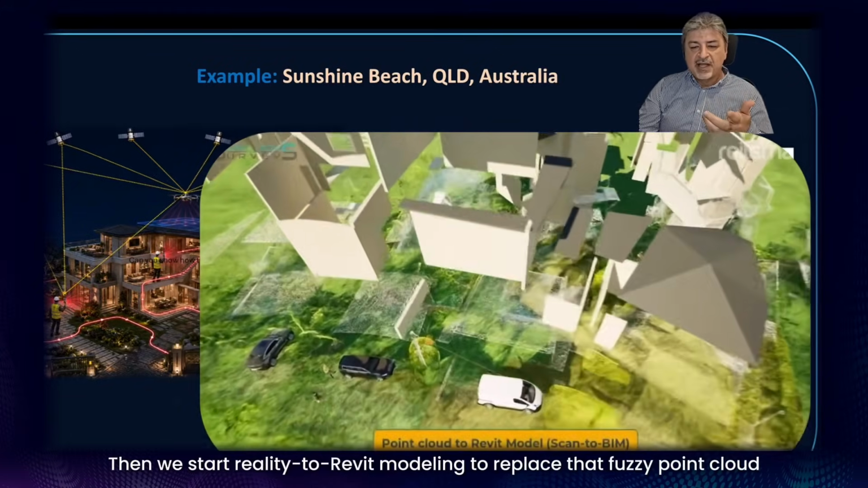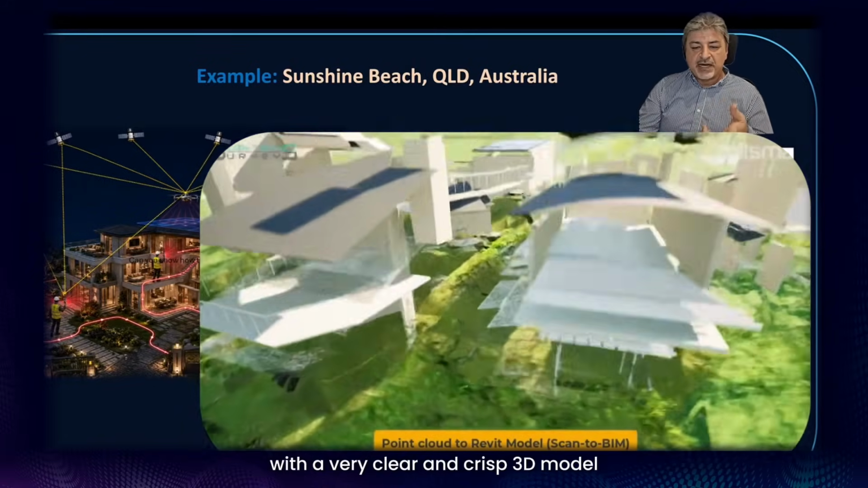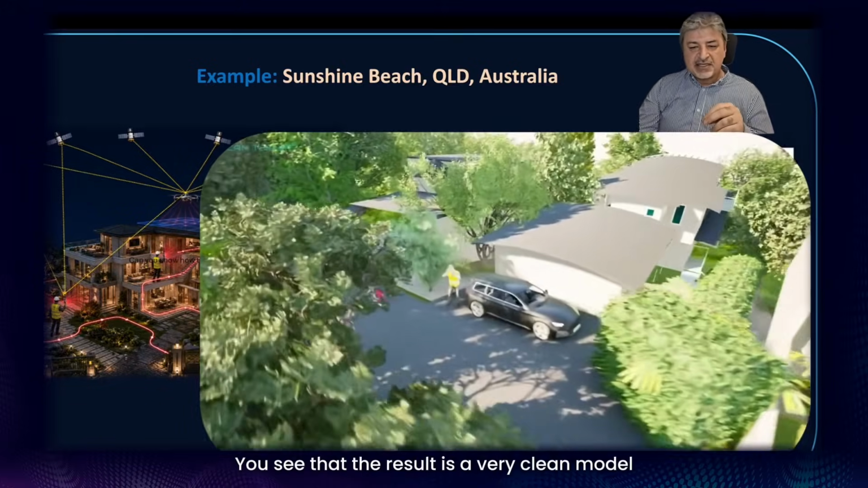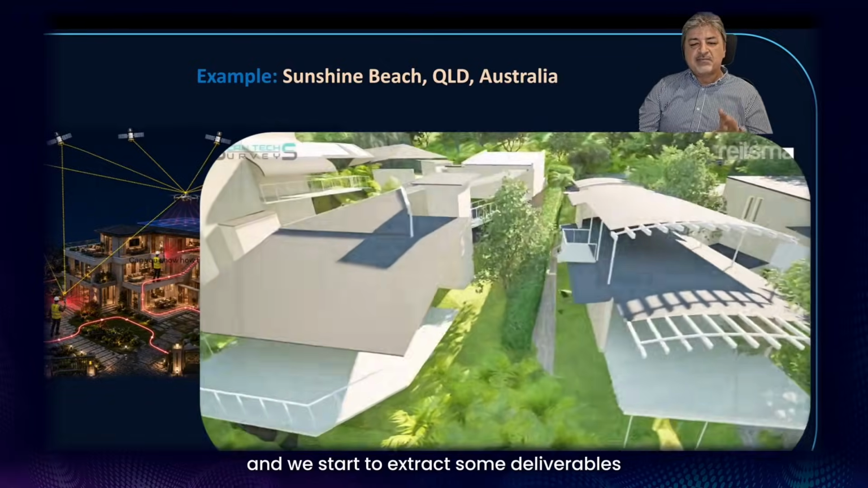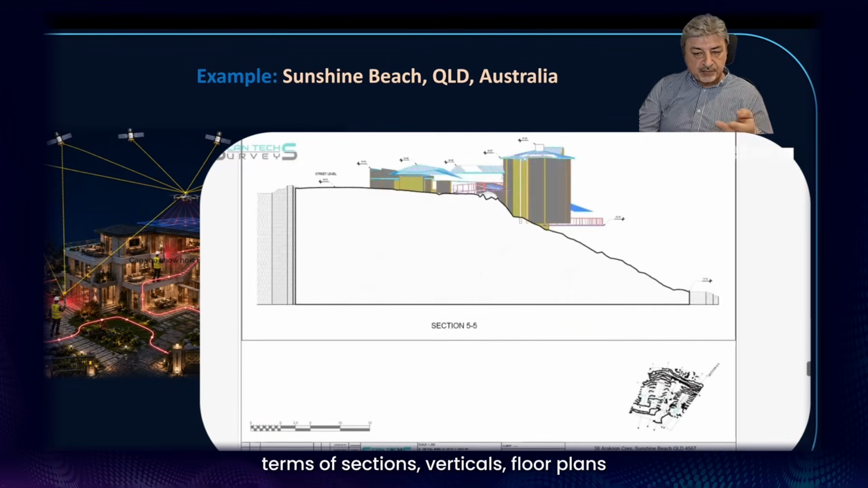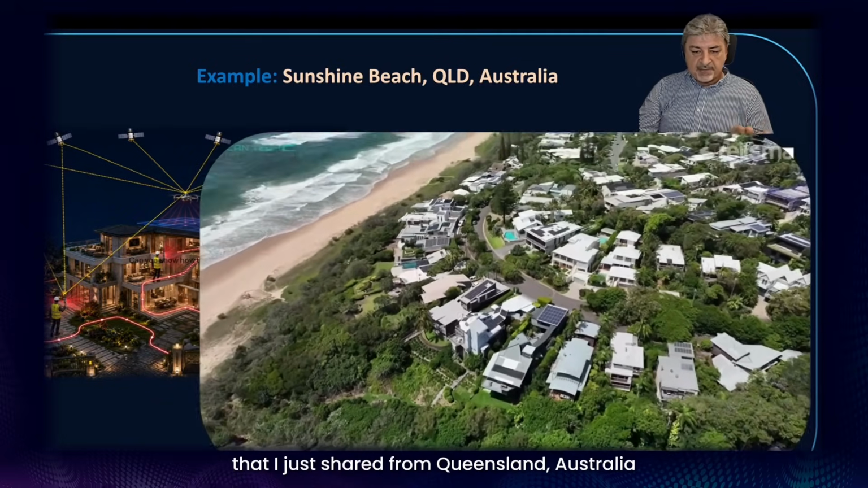Then we start to do the reality to Revit modeling, which replaces that fuzzy point cloud with a very clear and crisp 3D model, as I visualize here with Twinmotion, a product of Autodesk. You see that the result is a very clean model, and we start to extract some deliverables. So we start to do some extraction in terms of the sections, verticals, could be floor plans, and that's the end of this story that I just shared from Queensland in Australia.